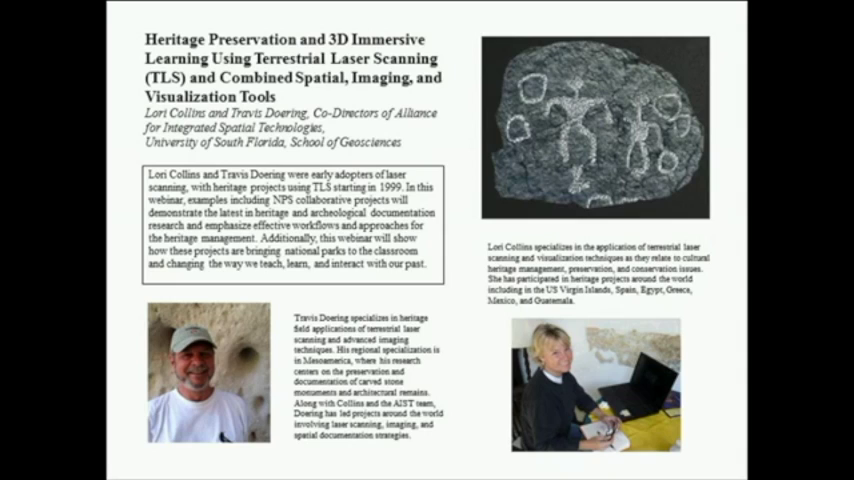New technologies, such as terrestrial laser scanning, advances in imaging and photography, and 3D printing are greatly advancing our capabilities for heritage preservation and research. The ability to rapidly and accurately document the world and share that data is revolutionizing archaeology and museum sciences and is creating new areas of research integration.